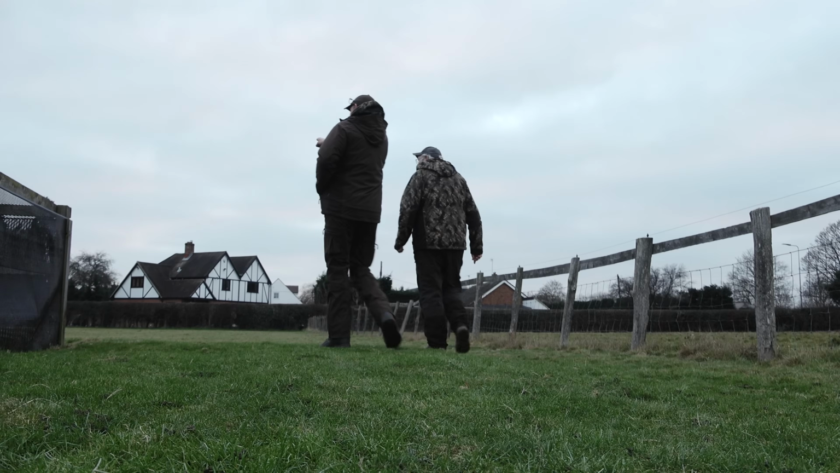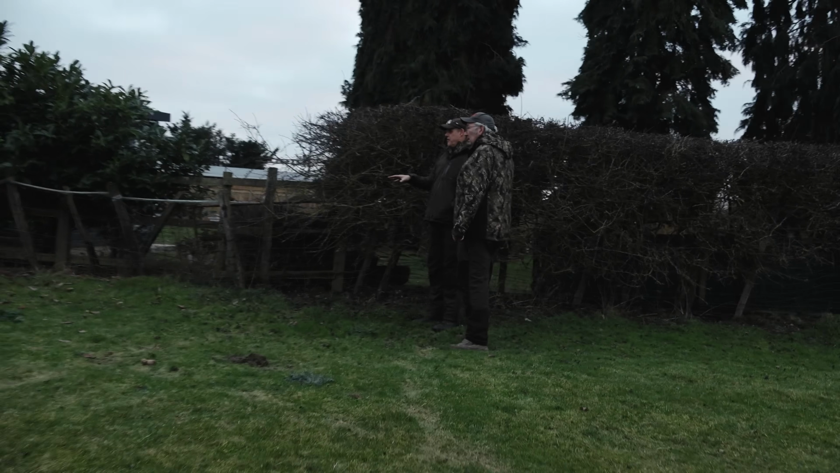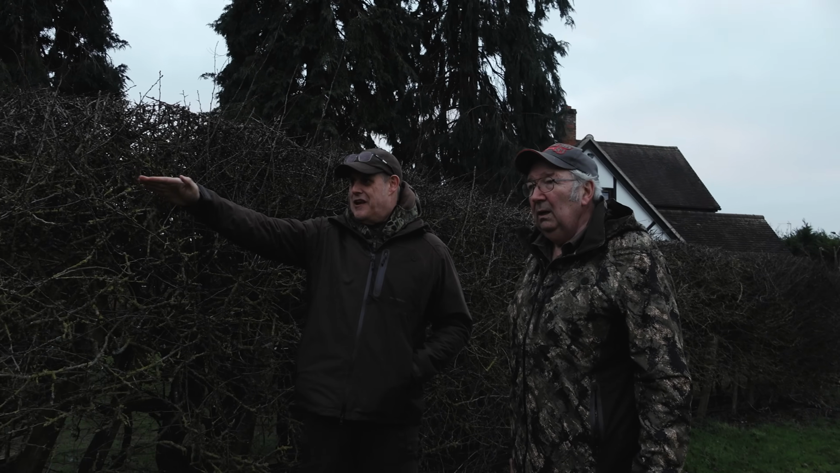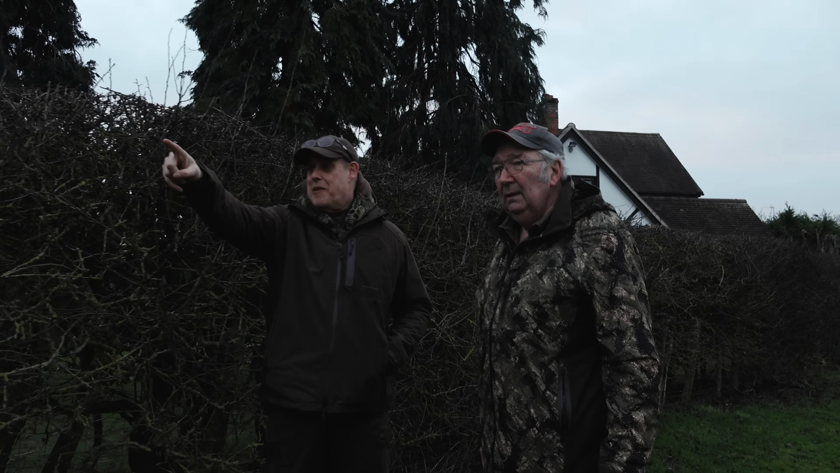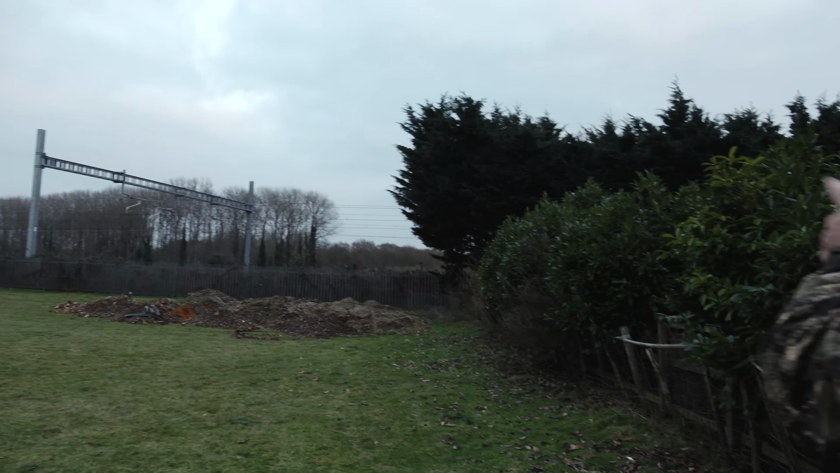So I reckon probably here. Well, you're looking at a 25 yard shot now. Yeah, 25, 30 yards. I think you've got a bit of cover here that's overhanging. So I'll get them as they come out. I mean, they're going to go behind this mound, aren't they? And I'm not going to see them, but those three that we've just seen are actually in amongst all this stuff. So yeah, there's a network of burrows just behind there.